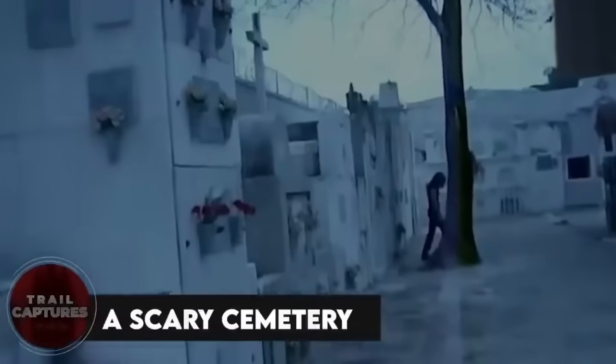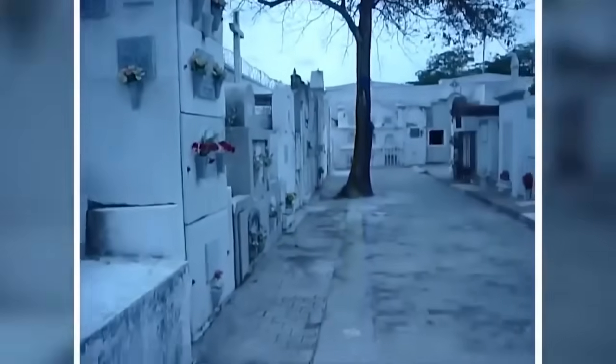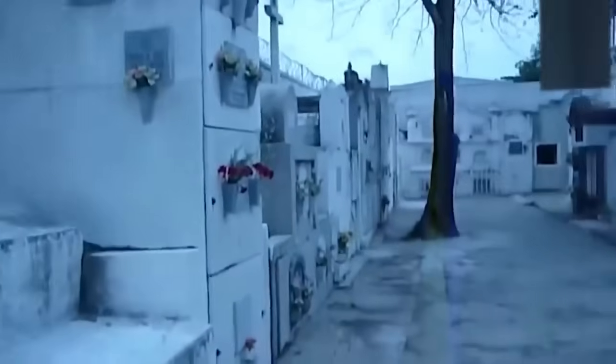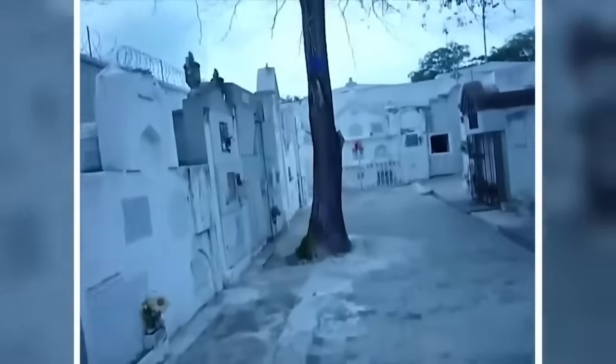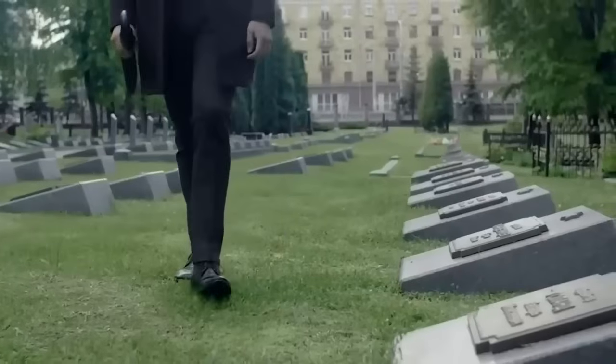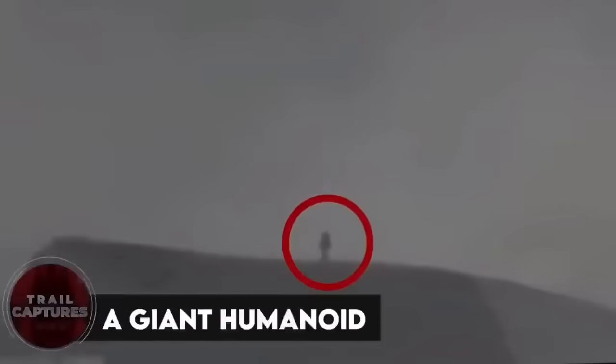A scary cemetery. What if you were in a cemetery visiting a loved one and you encountered a weird man who disappeared behind a pole? Well, that's exactly what happened to this man, and he approached the spot to see where the man had gone, but no one was there. So he hurried back home with 1,000 questions swirling in his mind and a great deal of fear in his heart.